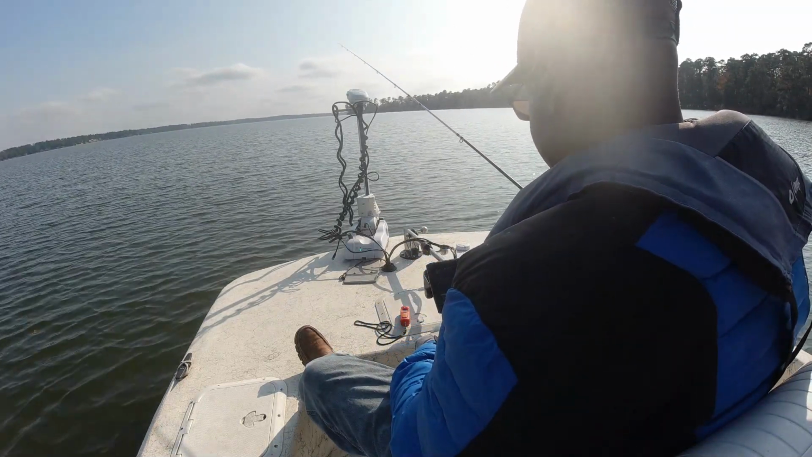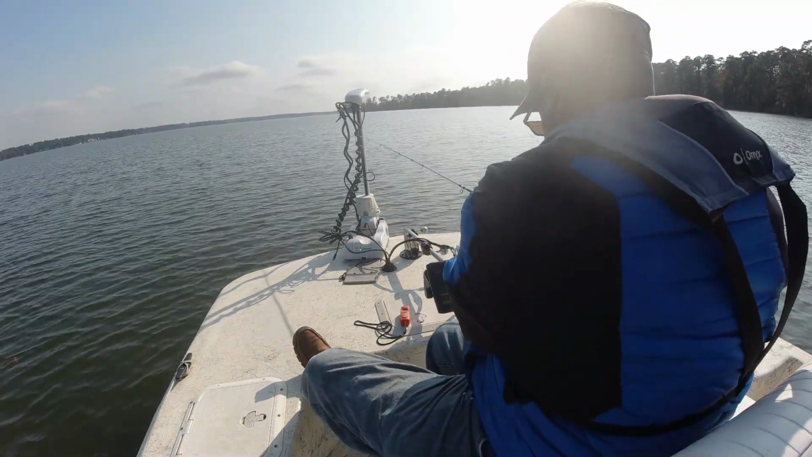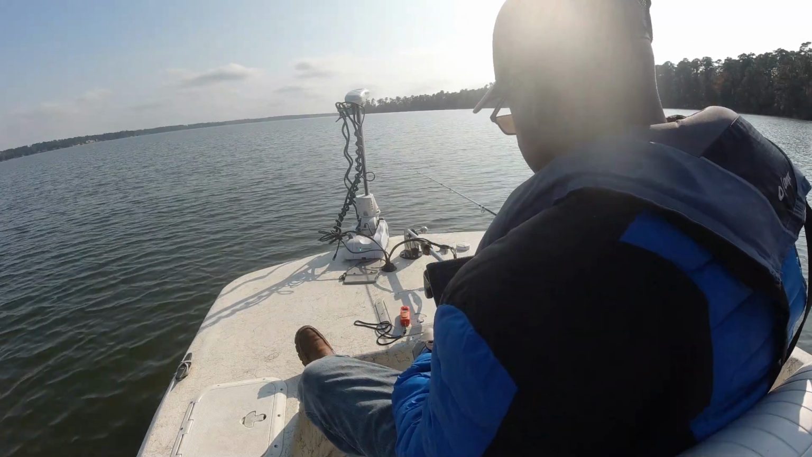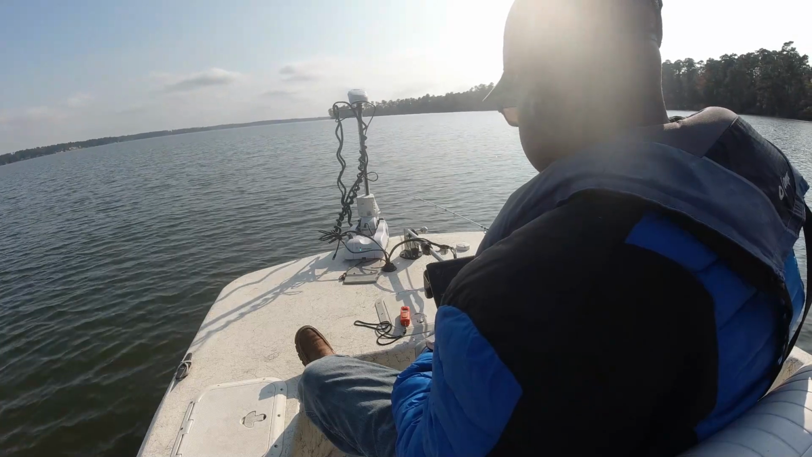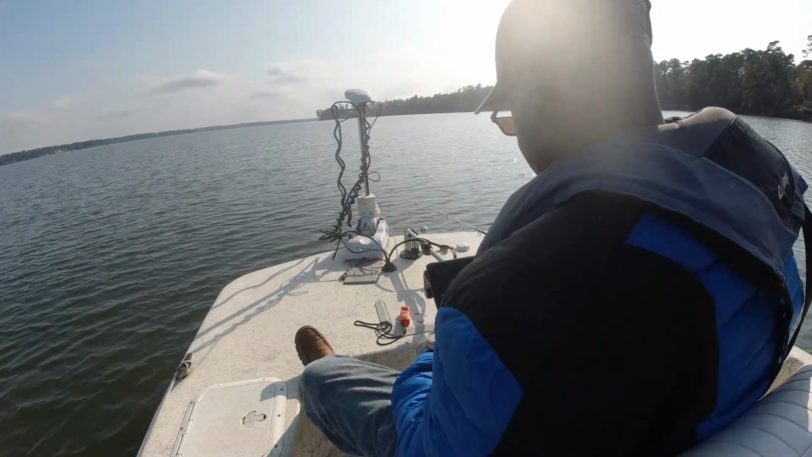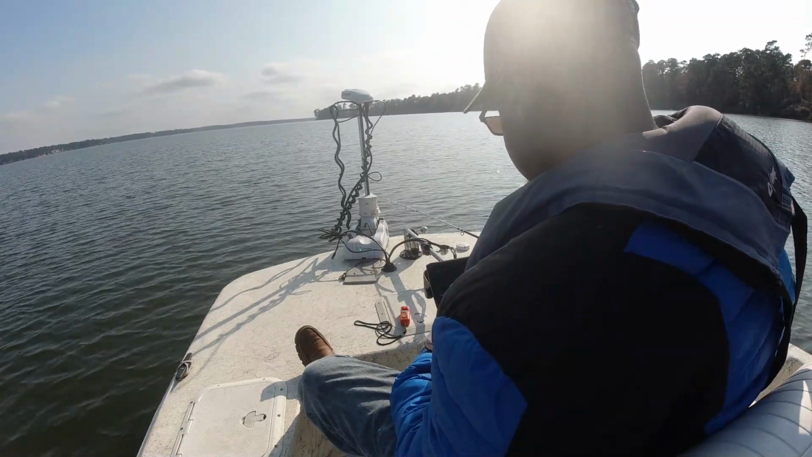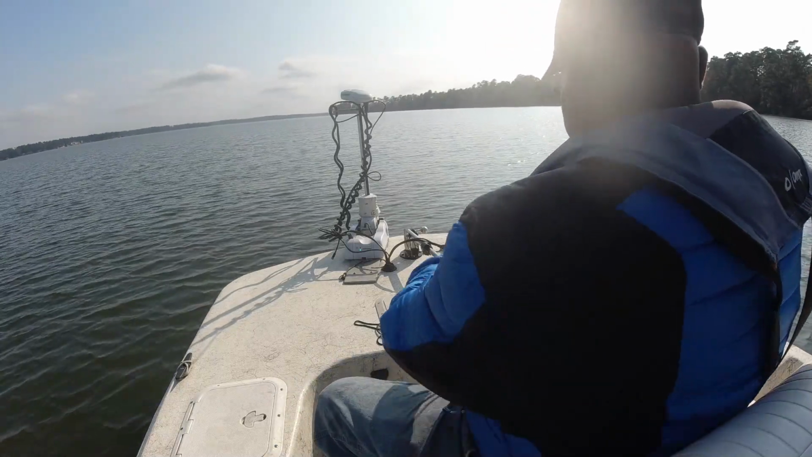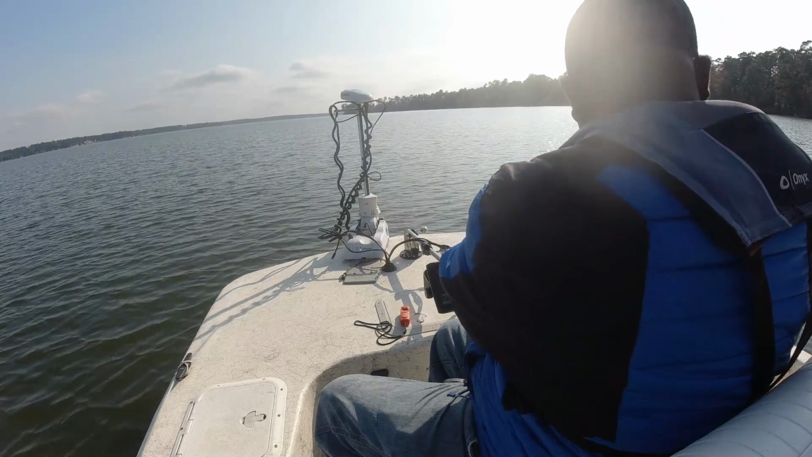I was using a 1/8. I'll probably drop it back down there in a minute just to see if they'll hit it. But the wind has died down. It's trying to pick back up a little bit. It's just variable. I might put that 8th back on just to see if they'll hit it.